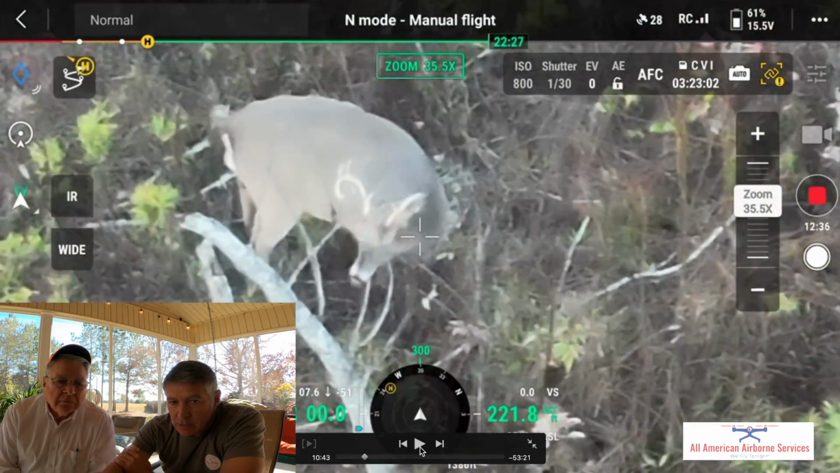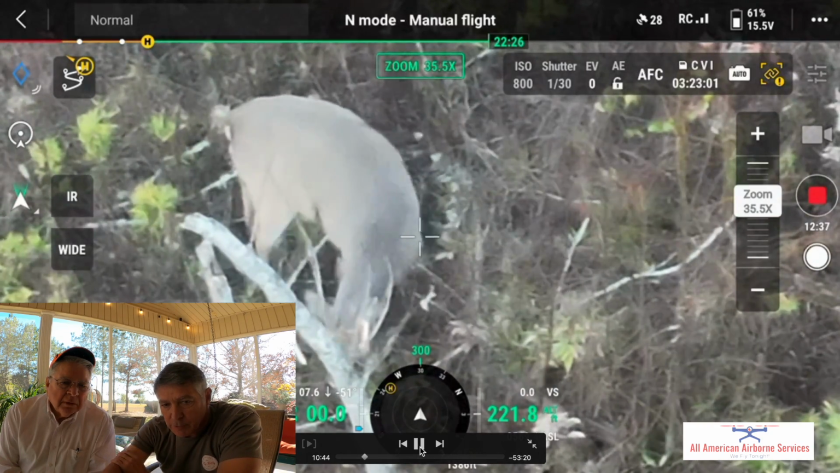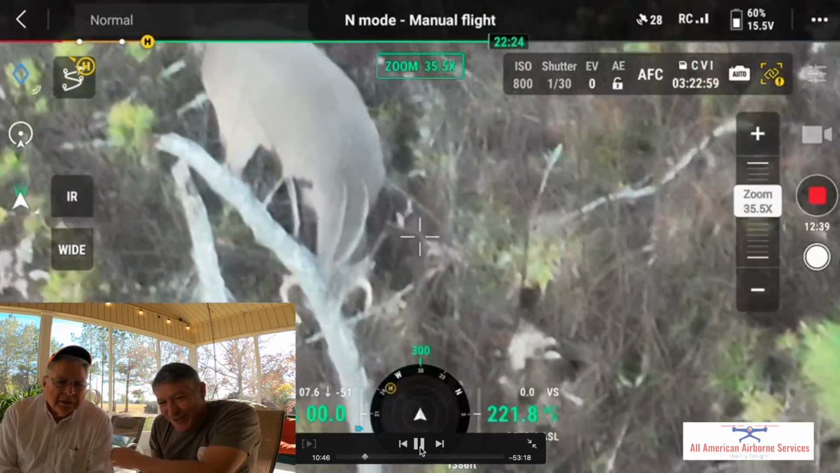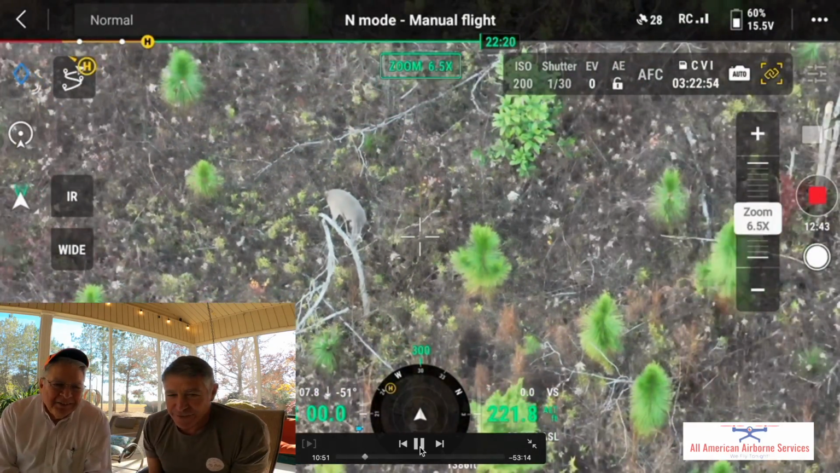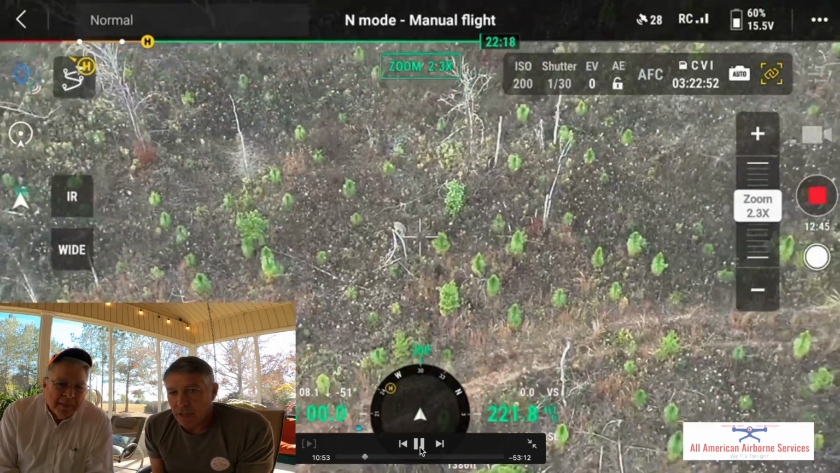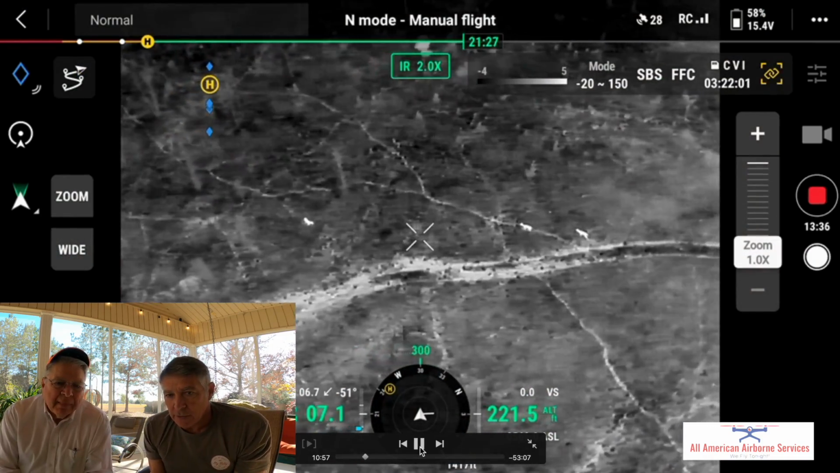Now here is something that I thought you would like to see. So we left Randy, and now I'm over in a different little spot. Is that left Uno? Yeah, that's why I thought you'd like to see it. This is like your favorite deer, left Uno. So there he is. He's over there on the area we call the T land.